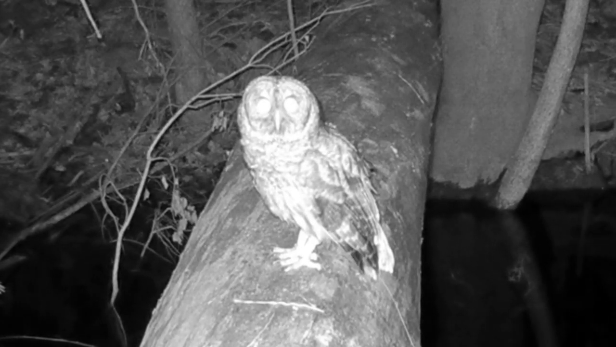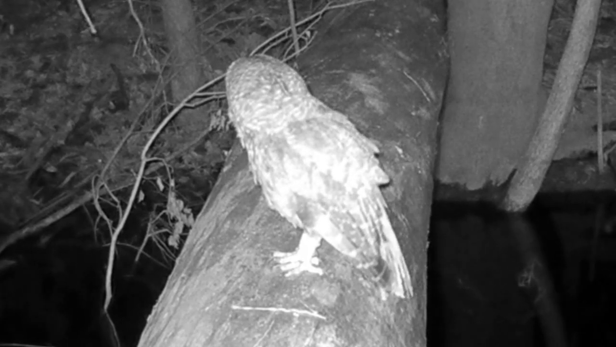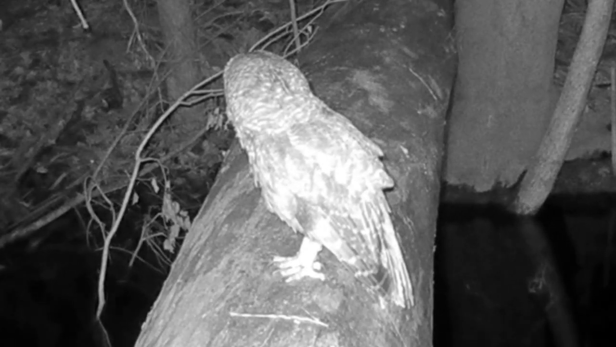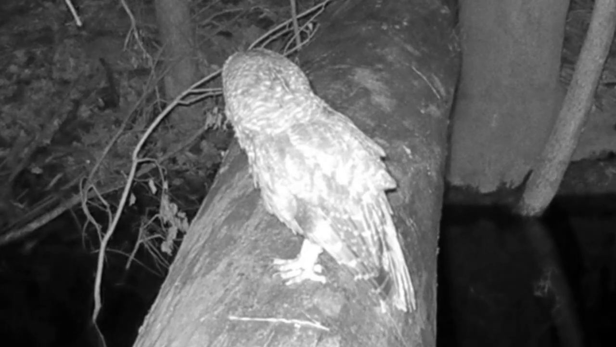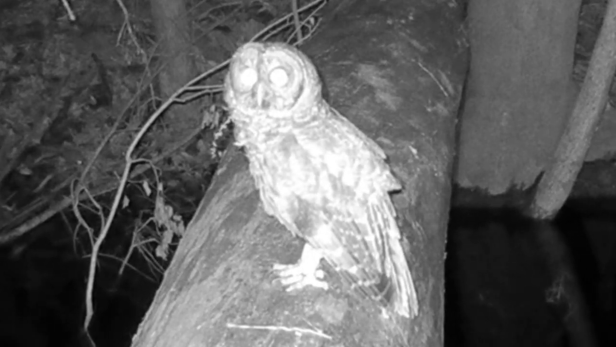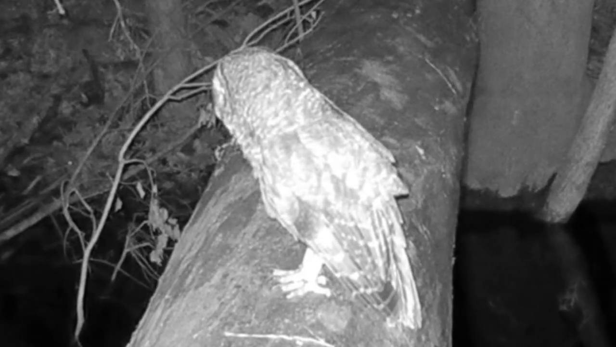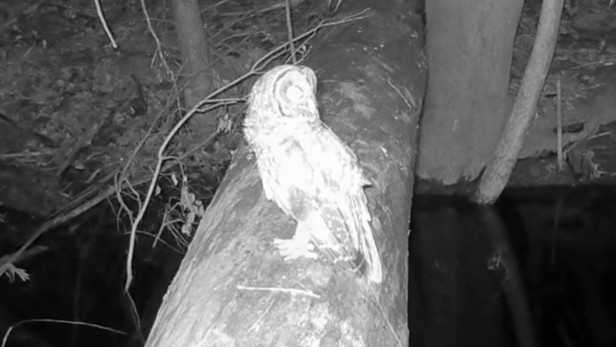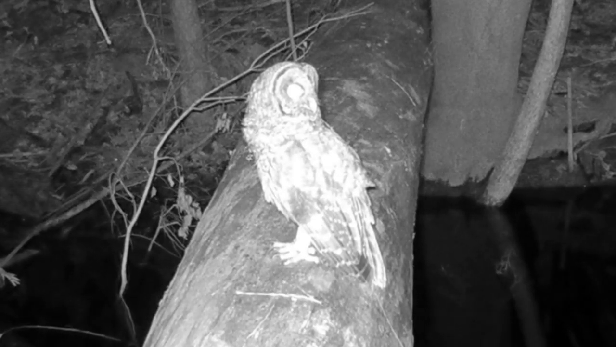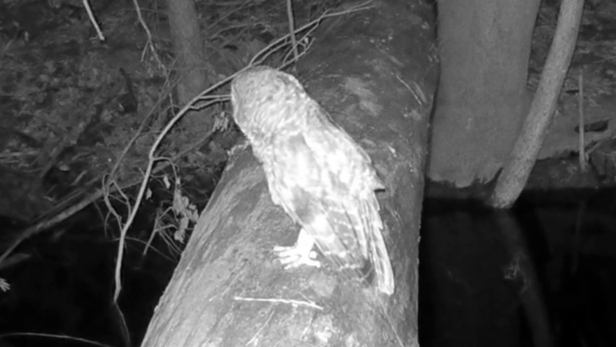He's looking right at the camera. I don't know. Maybe he sees something over there. Or maybe he's just never saw a trail camera before. Or maybe he can see in the infrared light. I don't know. Huh, that's an interesting question. Any animal experts, any owl experts out there, if they can see infrared light, let me know. He's still there checking things out. Looks like the same one anyway.